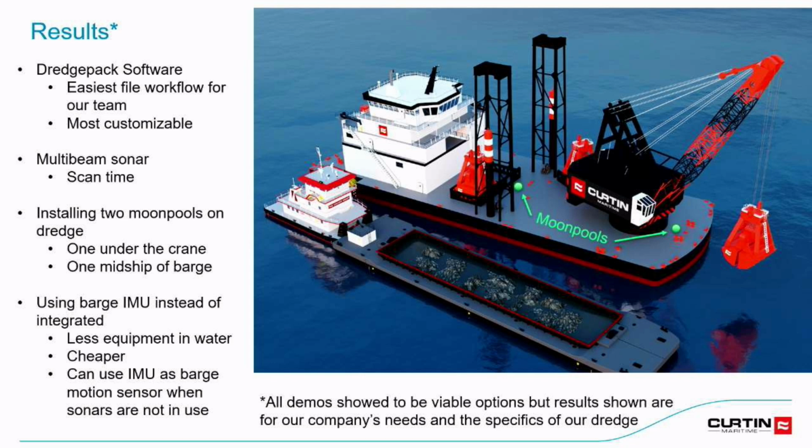Yeah. How much time did you save, if you were using trucks to just move the dredge out of the way to survey, versus doing the scans? You're talking about just being able to get data, if you didn't have the system and you were using just a survey boat? Using this, what was the increase in production, percentage-wise?